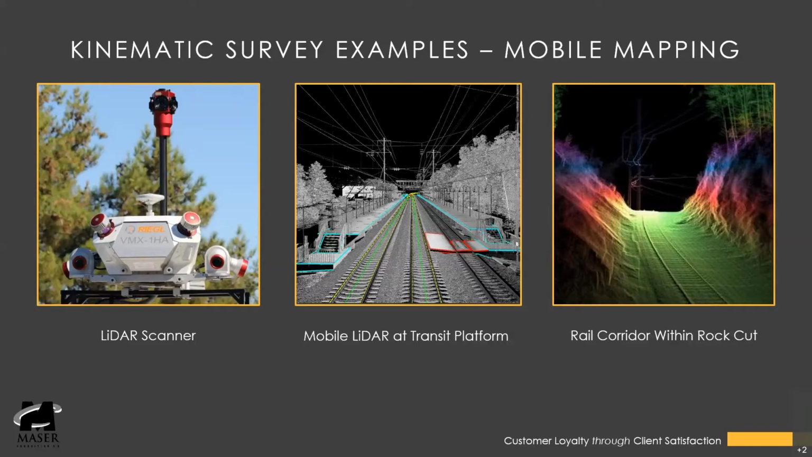The view on the right shows a rail corridor within a rock cut. A lot of times there's slope issues that we have to deal with, and this mobile LiDAR can capture that information.